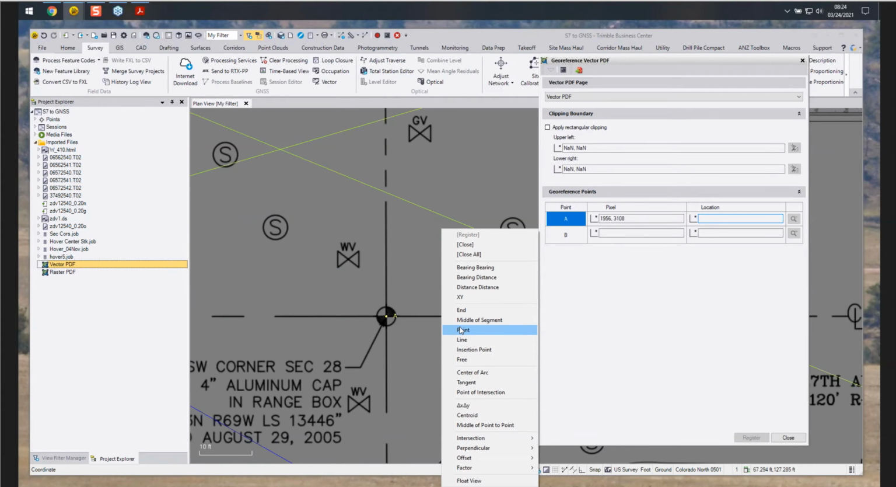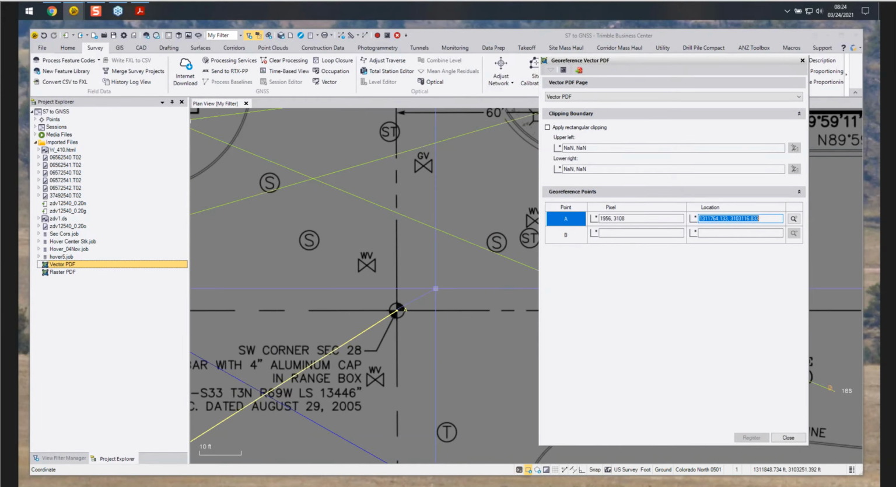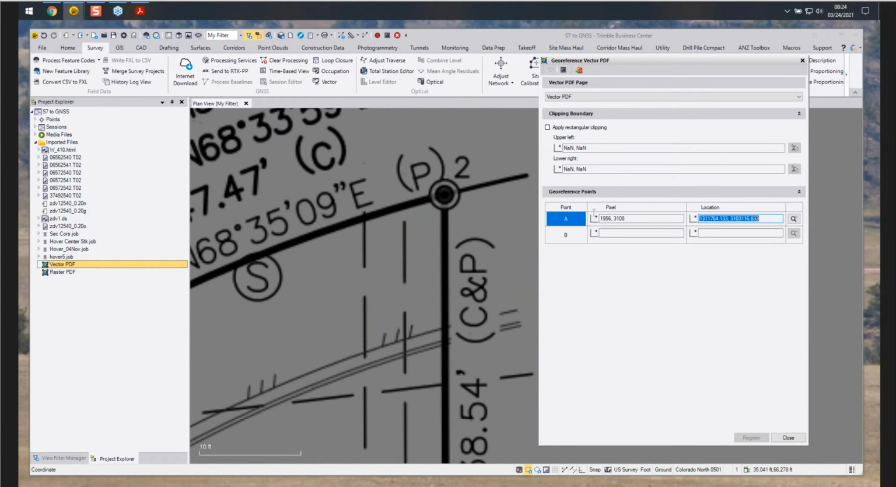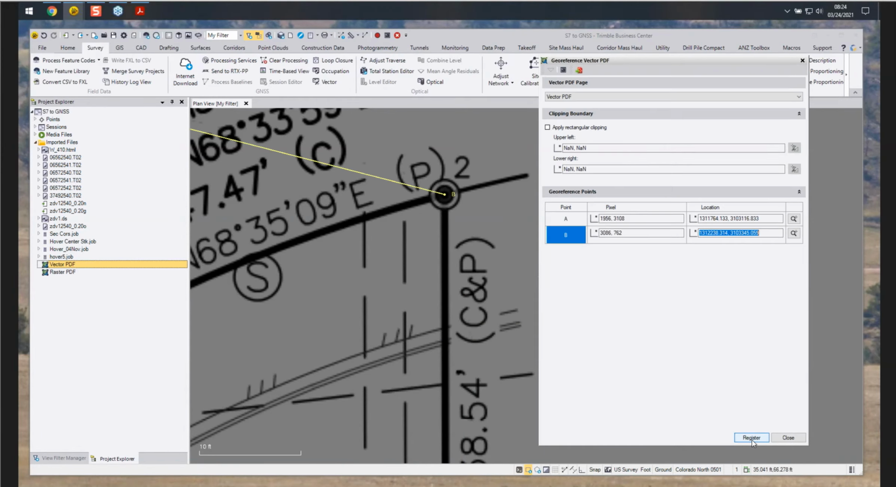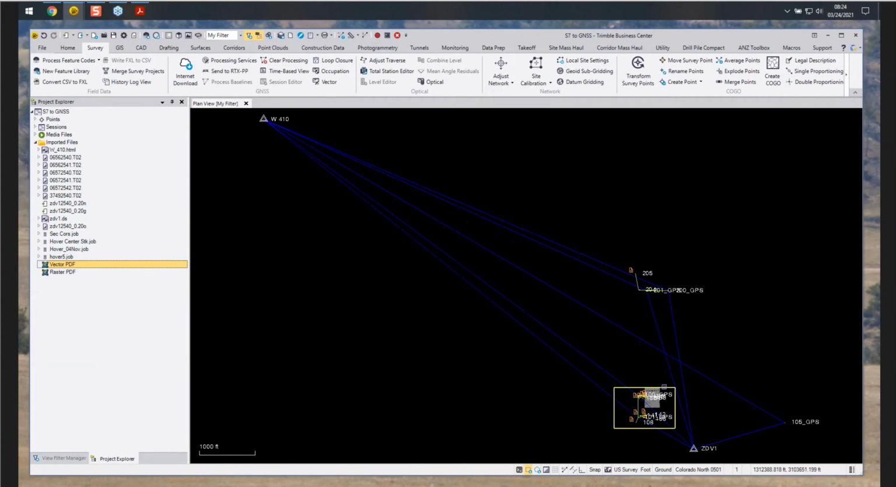We can right click, add the point. And then we can go up here. We'll select the other corner, pixel, other corner, right click, add the point, 163. Select OK, register, close.